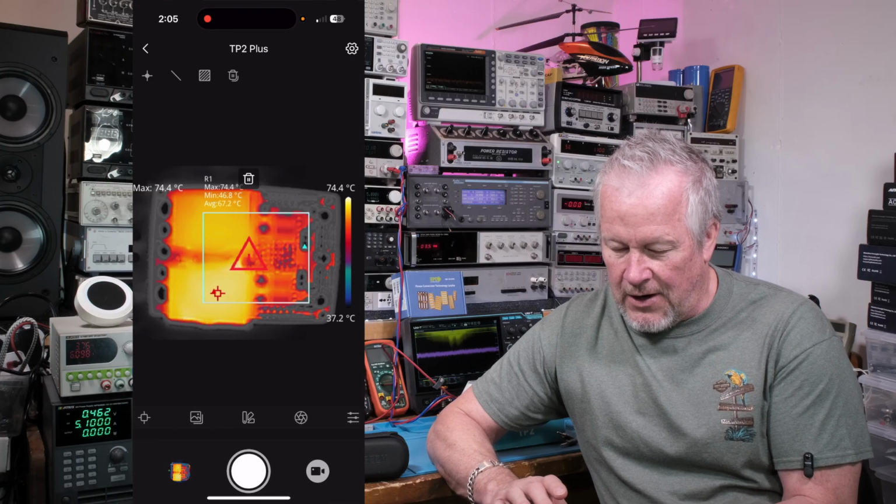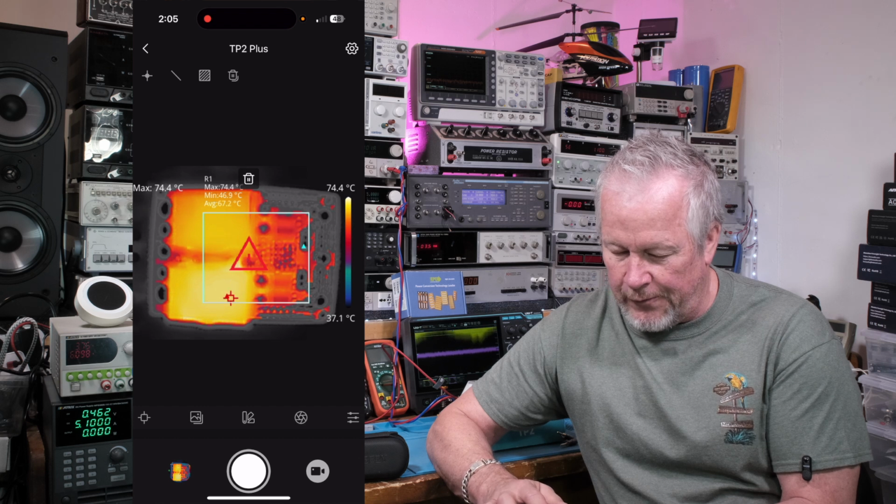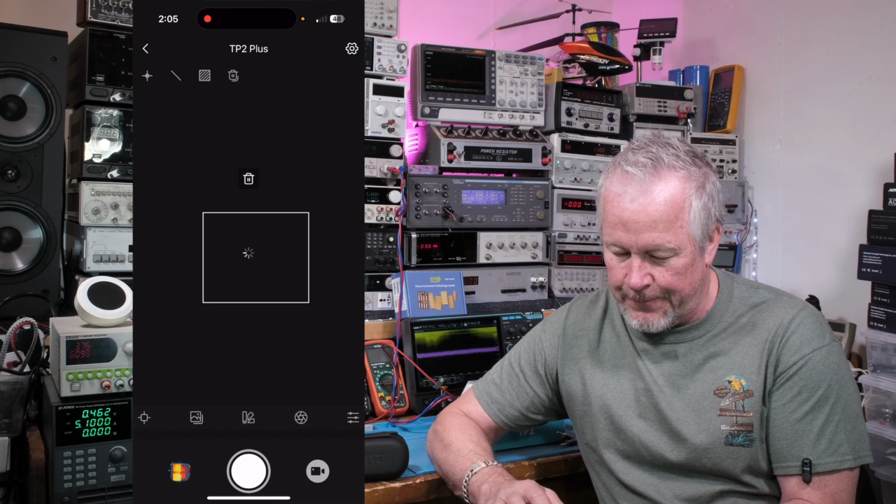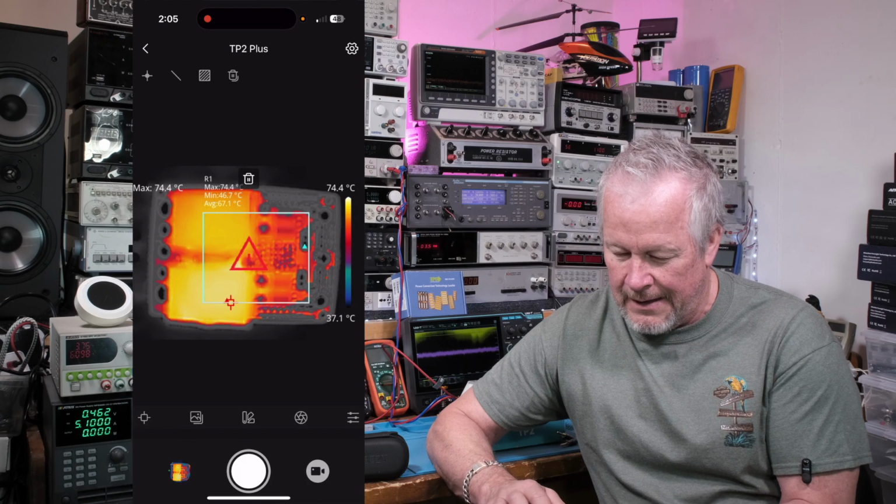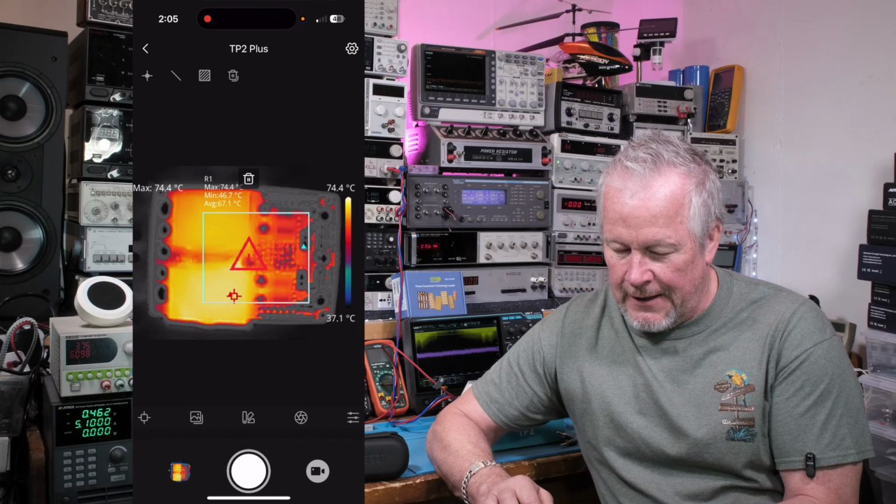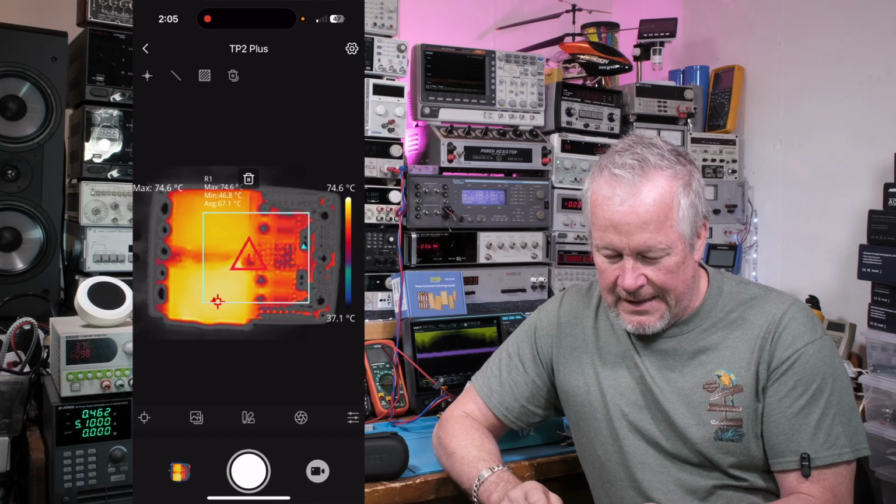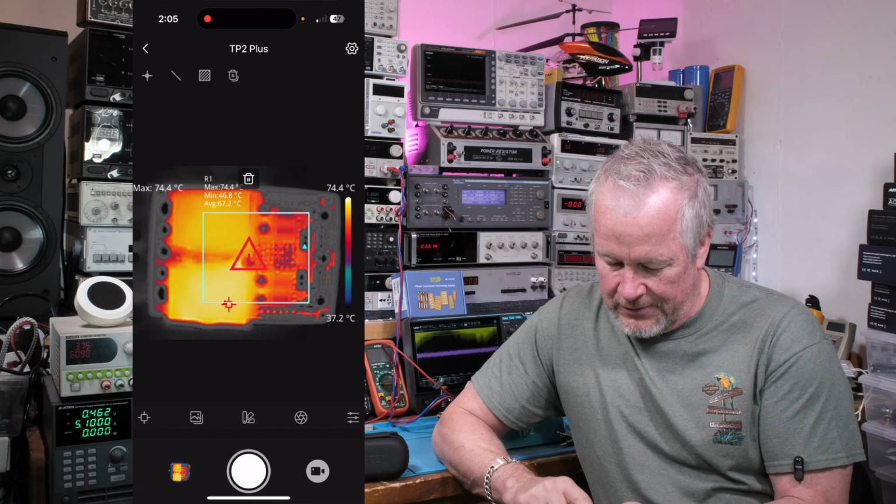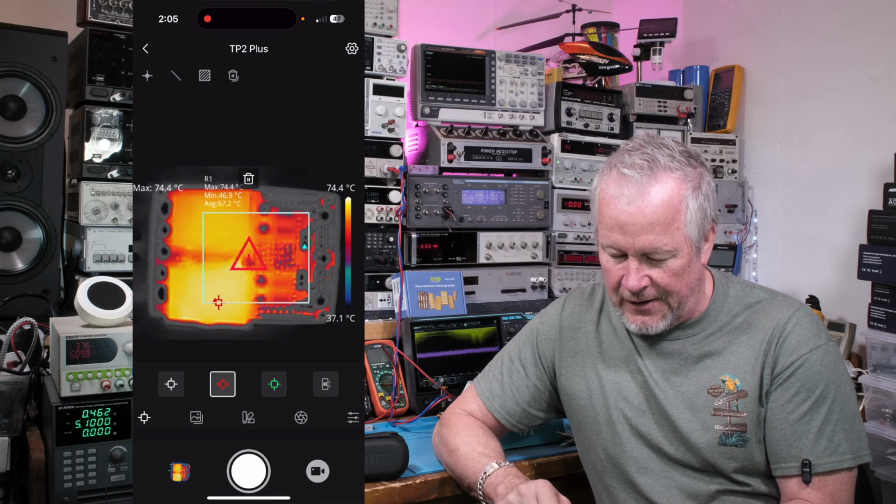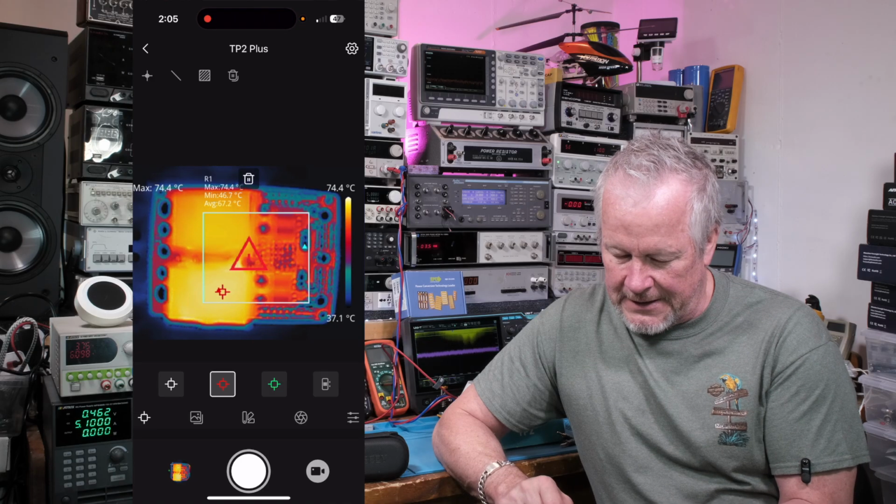All right, so now all we see that's highlighted is the temperature bar from 74.4, the highest temperature, to somewhere down in the scale, somewhere in the middle. There's about 40 degrees on this full scale, so it's down around 54 to 74. Okay, so now I can go to this thing on the left and say turn off isotherm. And there comes the colors.